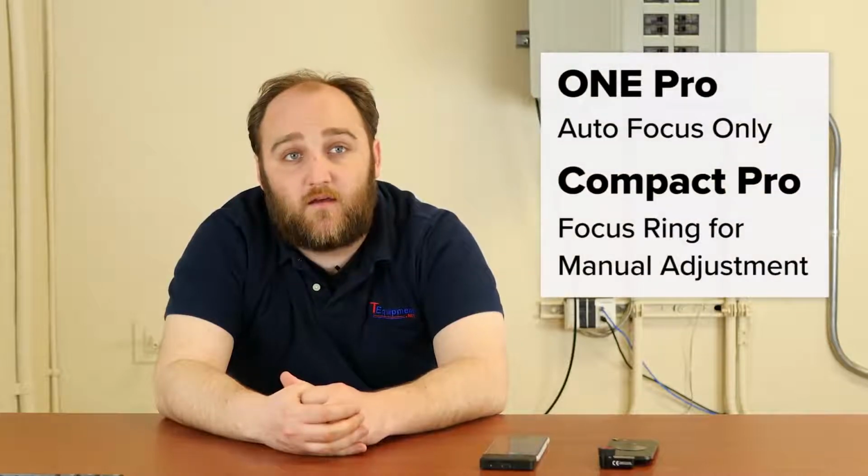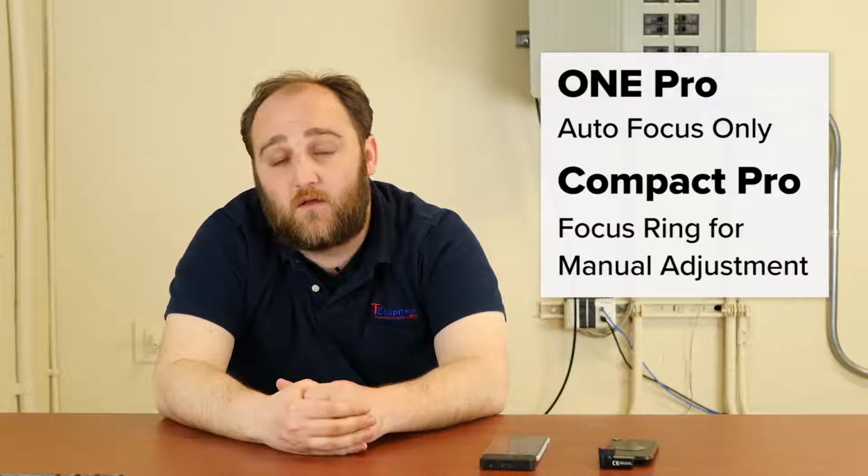So with 15 hertz refresh rate, you can move your phone and the field of view a little bit more smoothly than the FLIR 1 with 9 hertz. The Reveal Pro also has an adjustable focus ring, so you can manually dial in the focus. The FLIR One is all auto-focusing.